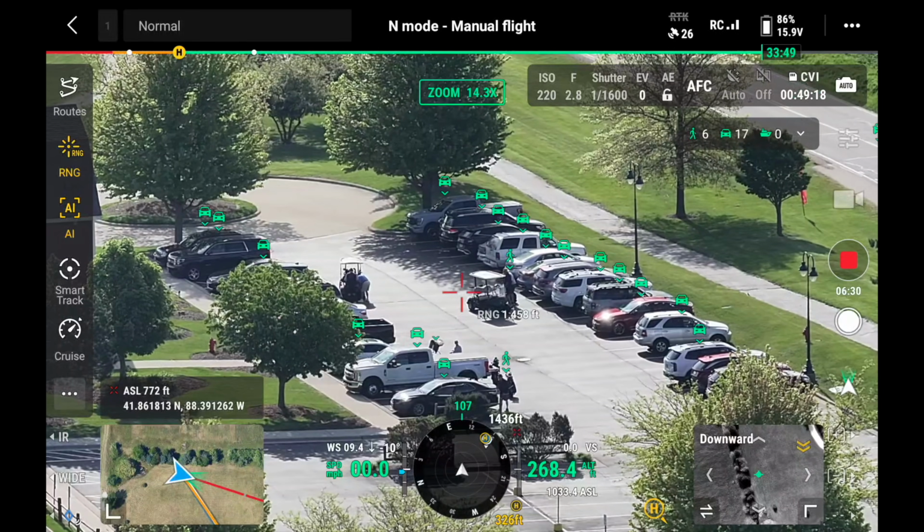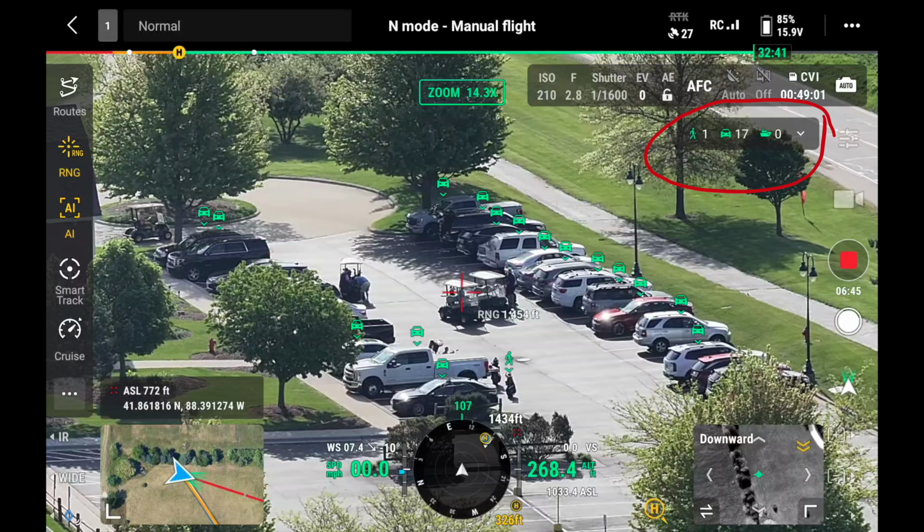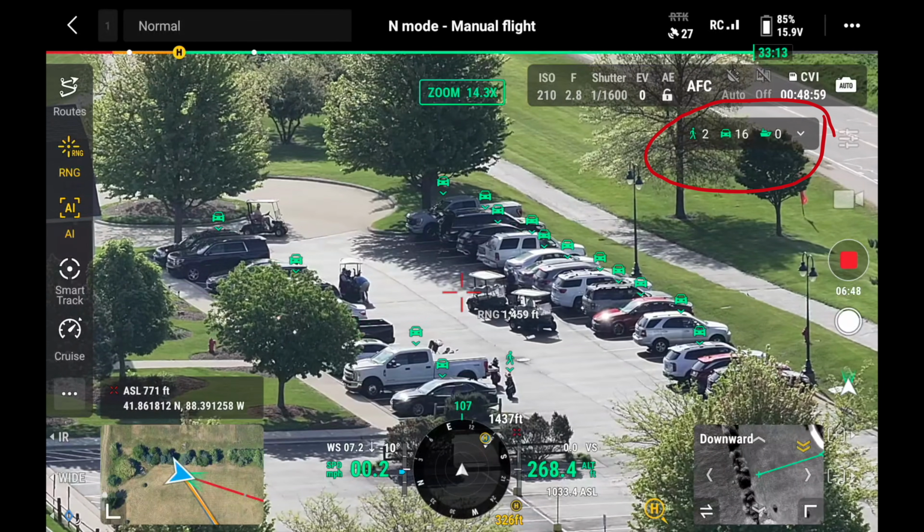With the Matrice 4TD though, you've actually got this AI function where it's going to identify objects. It's going to be able to identify a car or a person, and it will count how many are in the scene. So like you go over a parking lot, it's going to tell you exactly how many cars there are in that parking lot. It can even tell you how many people are in that parking lot. And if you were doing this over a lake or the ocean, it would even be able to tell you how many boats it sees at any given time. Up in the right-hand corner, it's going to do a continuous count of what it sees. The Matrice 30T does not have this function.